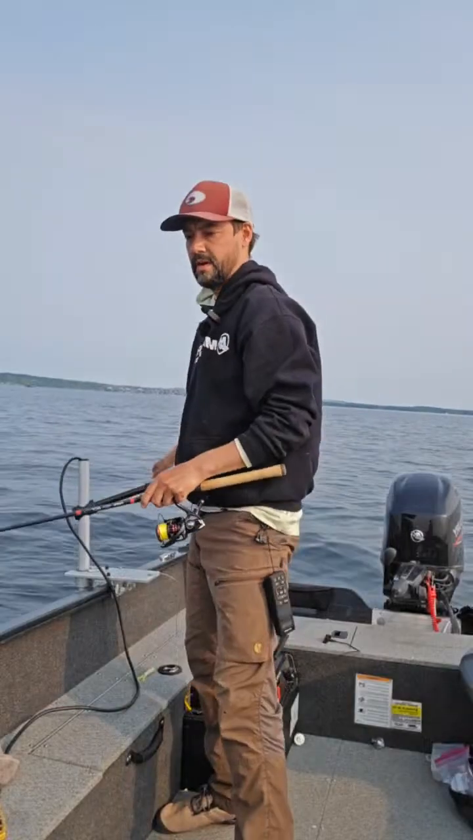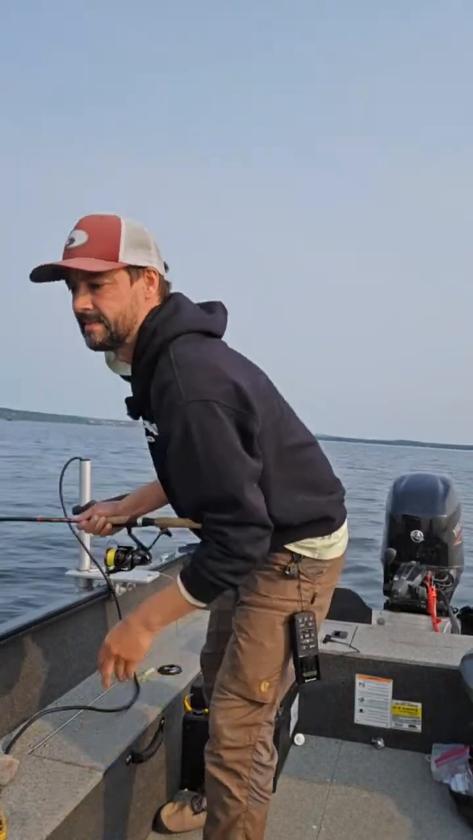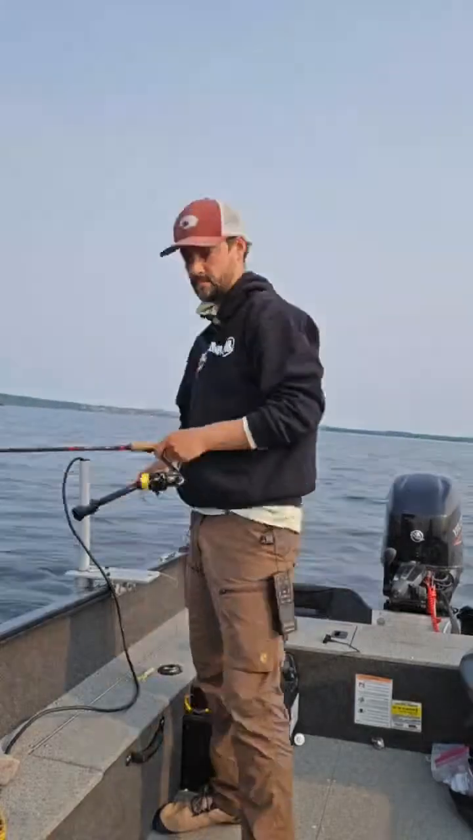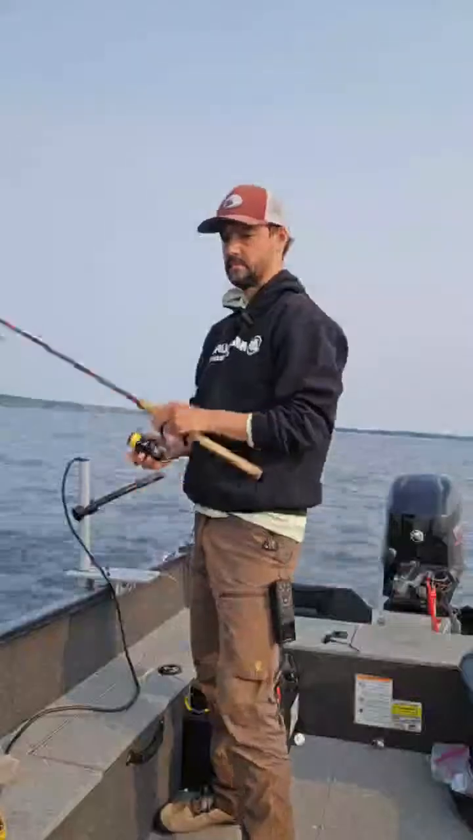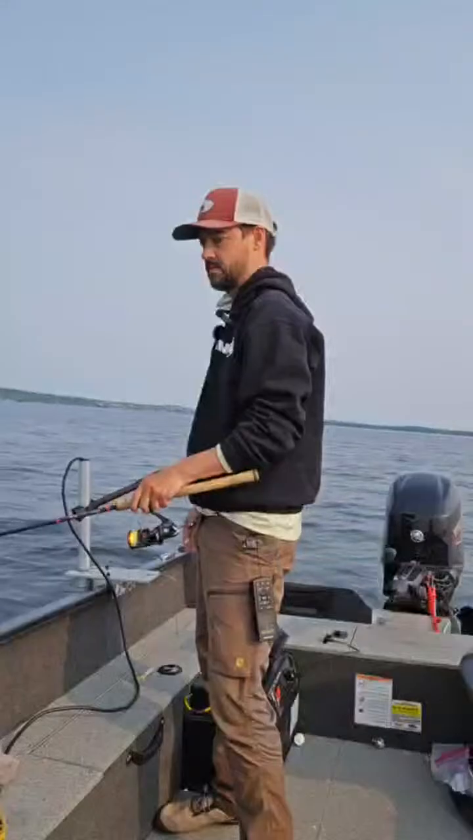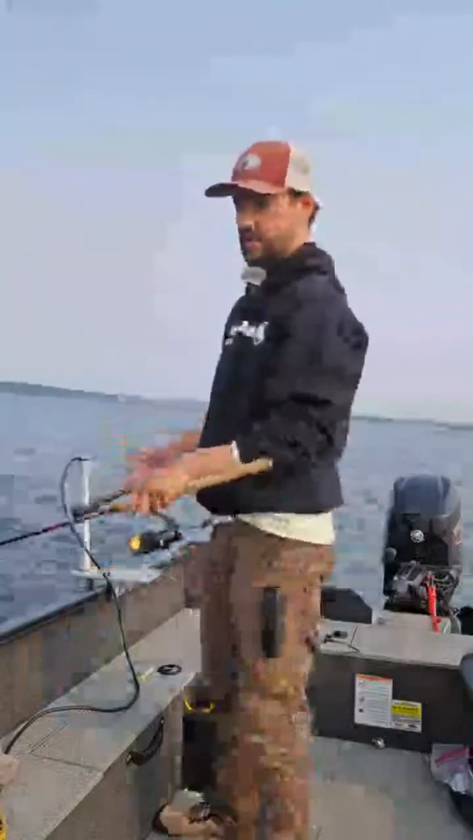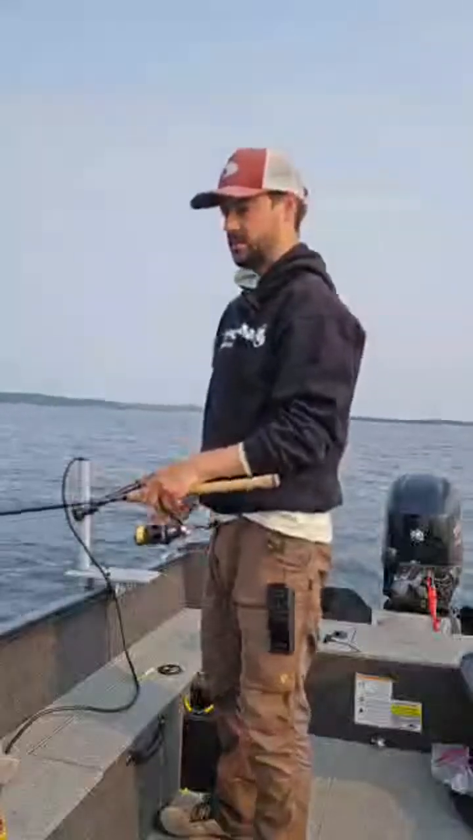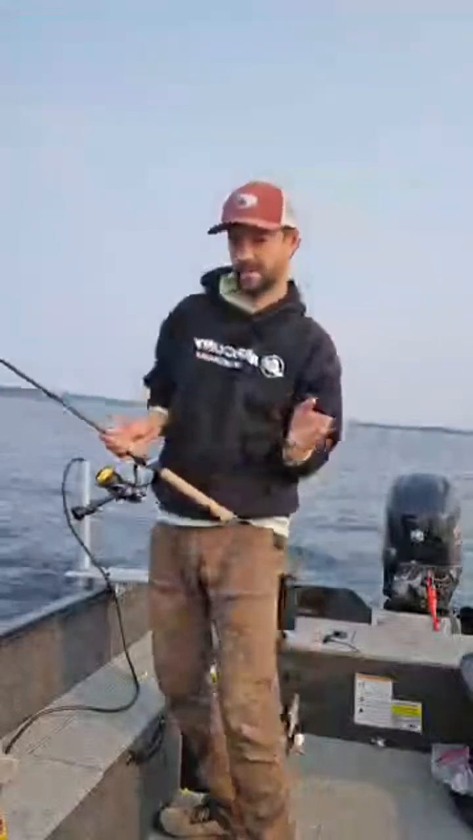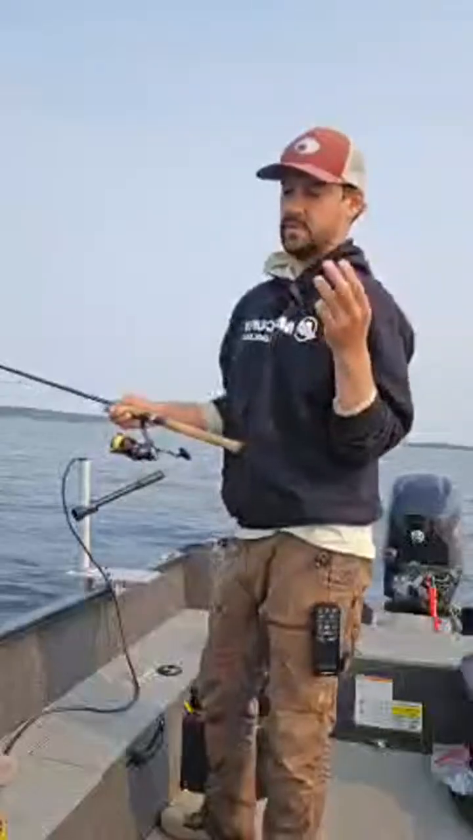I'm going to drop the spoon down. That's a big one. So you can tell scale on Live Scope, not so much on Live Scope XR, but you can tell scale. And when lake trout get the weeble wobbles, as we call it, it's a three marker.